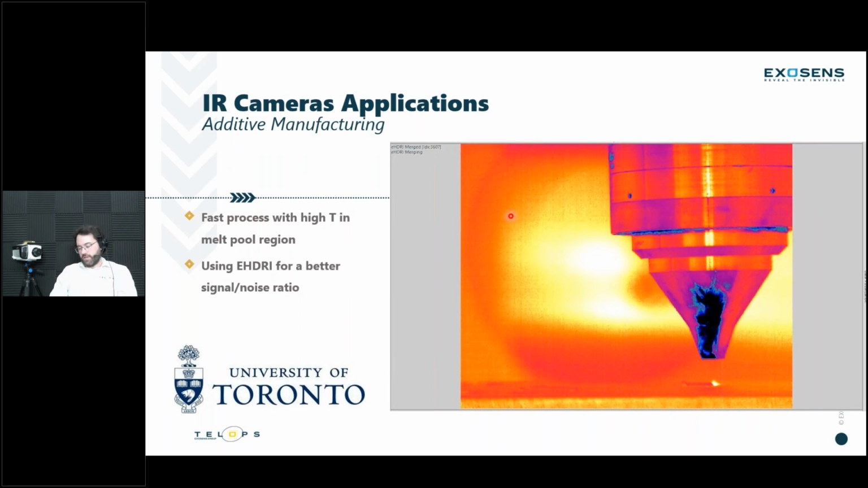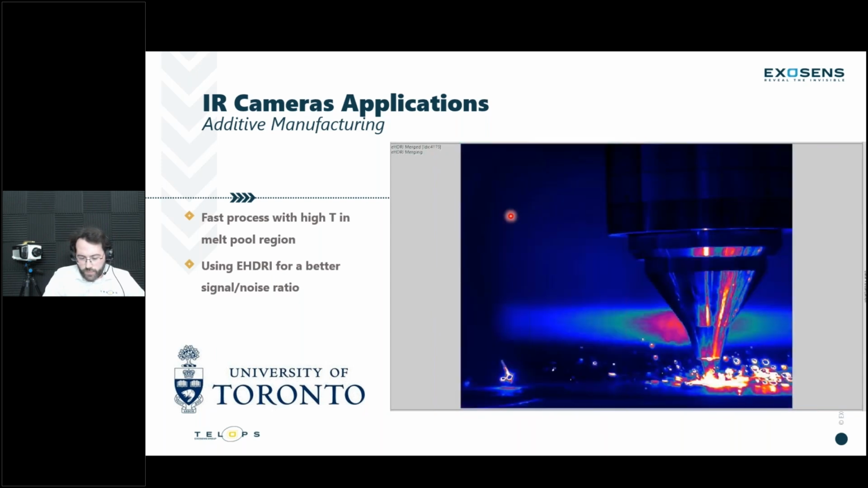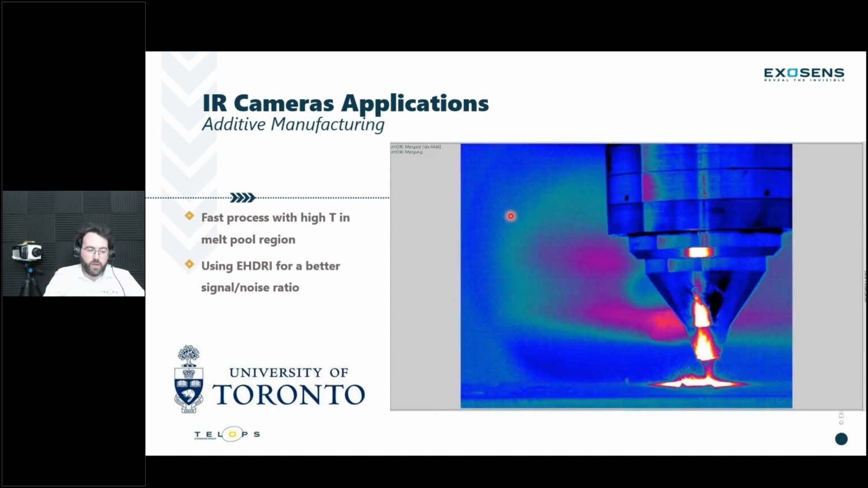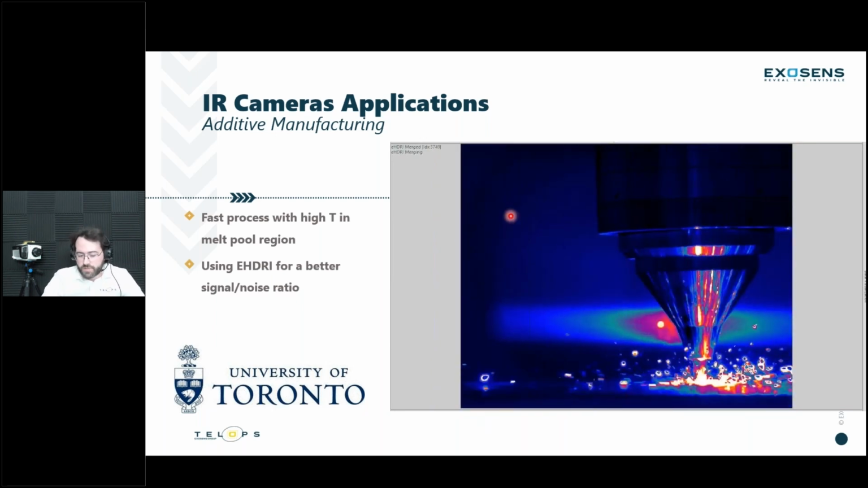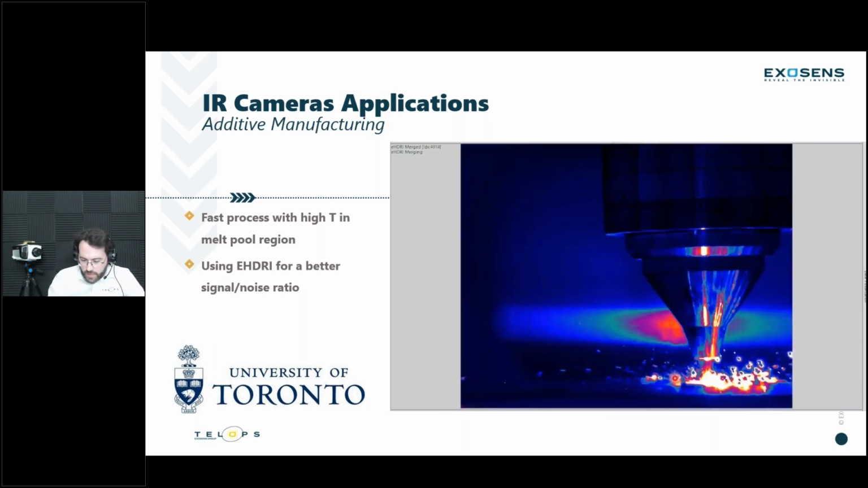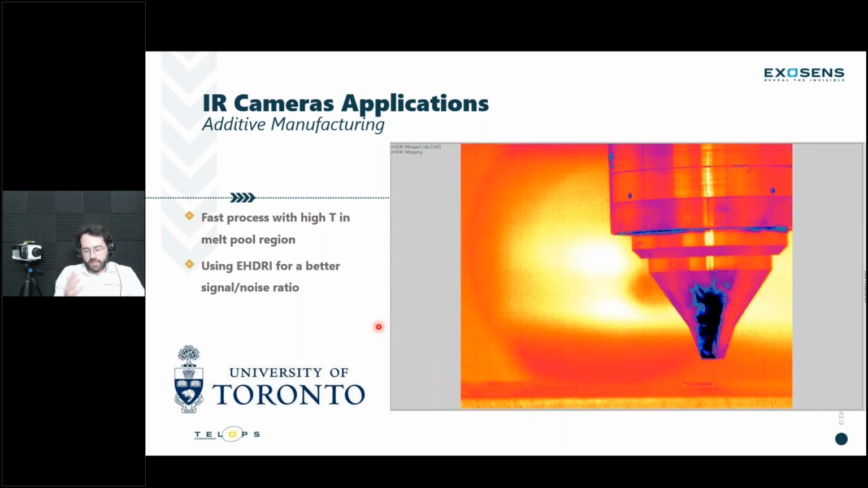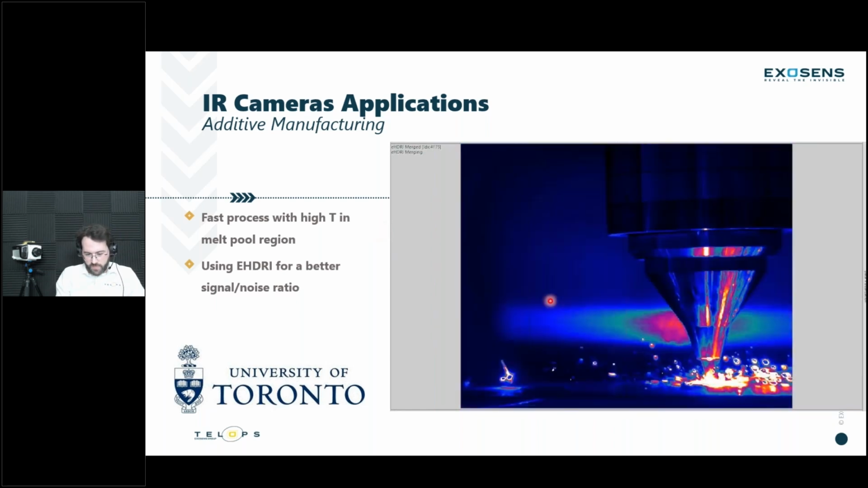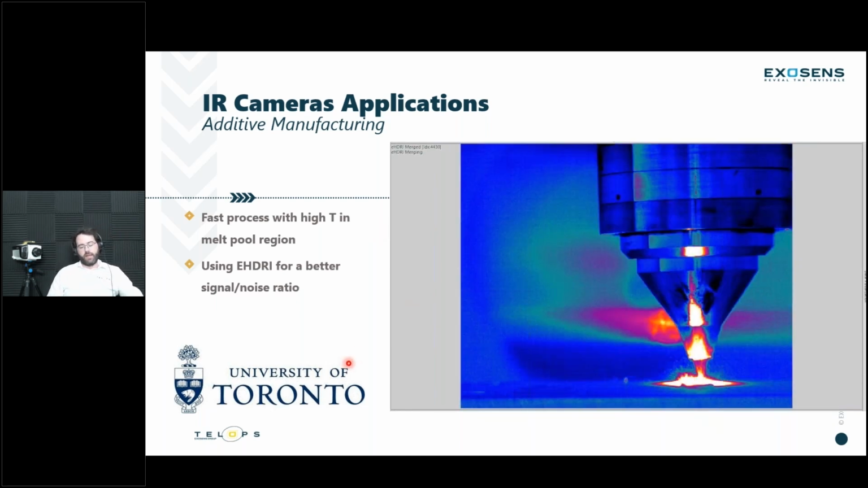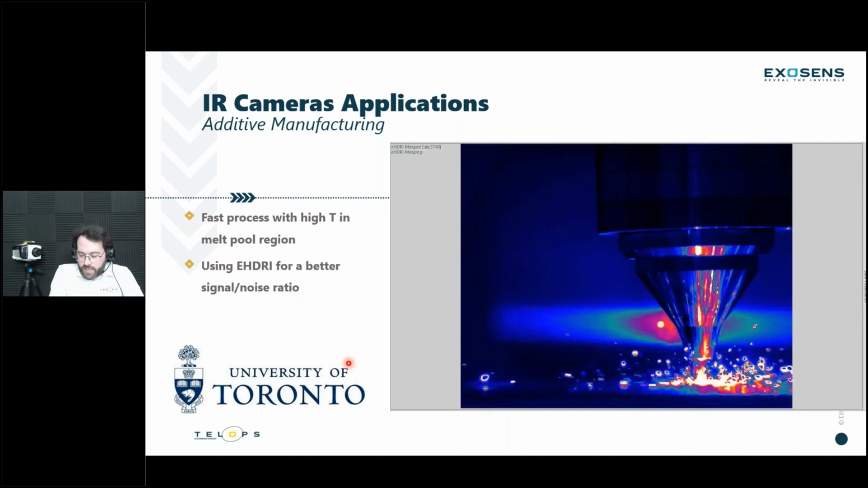Now, to talk about today's topic a bit more, additive manufacturing is a really interesting and critical field of research nowadays. It's a very fast process with quite high temperatures, especially in that melt pool region that we have here. There are different families of additive manufacturing, of course, and Professor Yu Zou's group are focusing on a specific one. But typically, we're talking about high temperatures for most of those families. This is a great example of a video that was taken at the very beginning of when Professor Zou's group acquired the cameras from Telops, doing some testing.